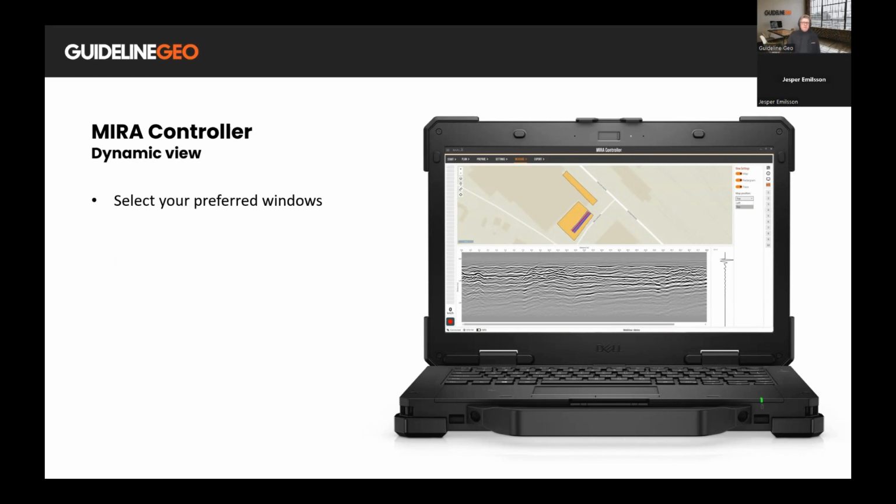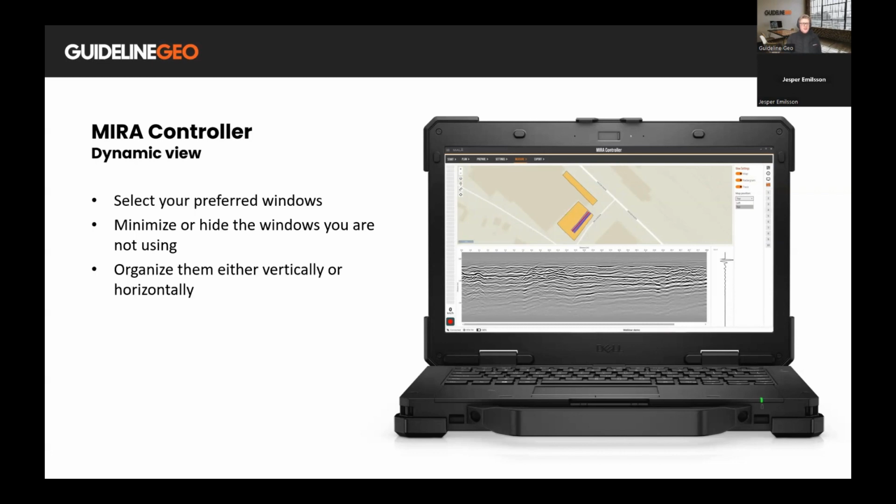For our frequent users of MALÅ Vision Web, this probably doesn't come as a surprise to you. We like to work with dynamic behavior of our software. We want you to be able to control what you see and what you don't want to see. So you can select your preferred windows in MIRA Controller as well. You can minimize or hide the windows that you are not using to free up space or to make the part that you want to see larger. You can also decide if you want to organize them vertically or horizontally.